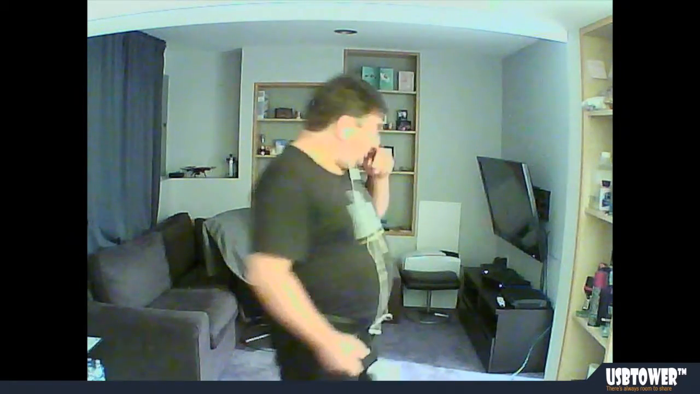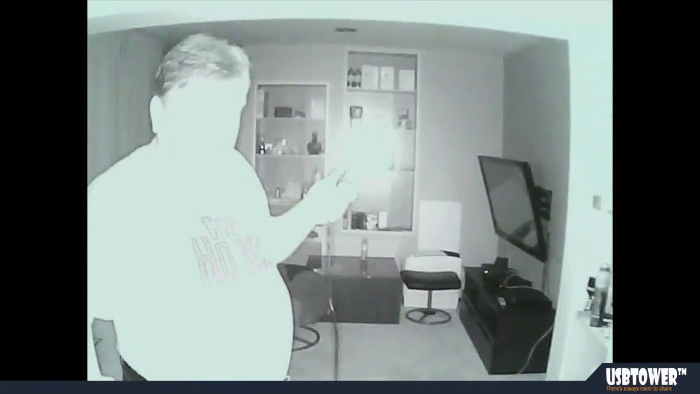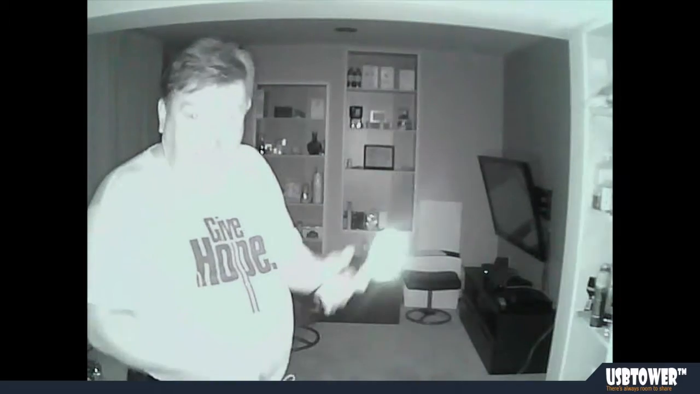This is still our same bulb, same IR illuminator. Let me turn the lights off. Okay, obviously the light is on. You can see me. However, I would like to see what happens when we turn off the camera's LEDs.